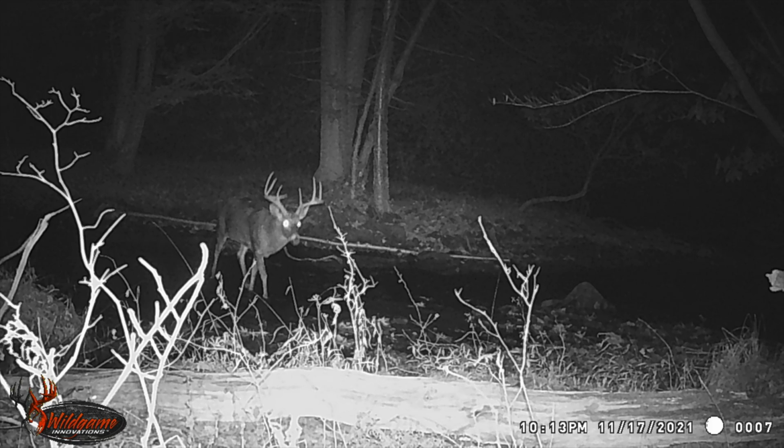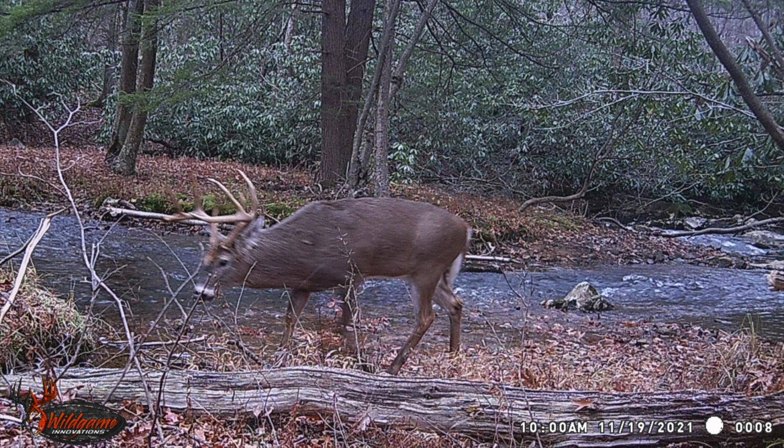It looks pretty good. They actually want to touch on two bucks that we got on trail cam last year, which is this big one and then this 8-point. Fun fact is I actually saw that 8-point on the Sunday that we were allowed to archery hunt. And funny how it's almost as if that buck knew that Sundays were off limits to hunters. That's when I saw it, on the one Sunday that we can hunt in archery season.